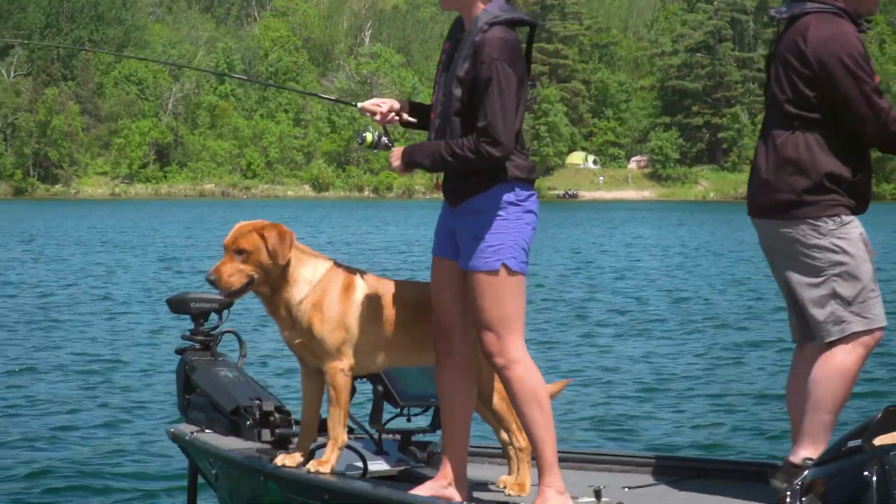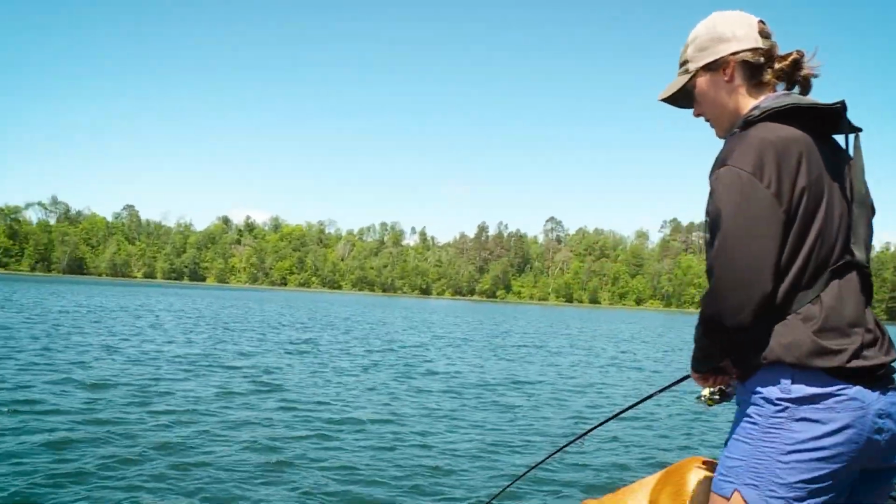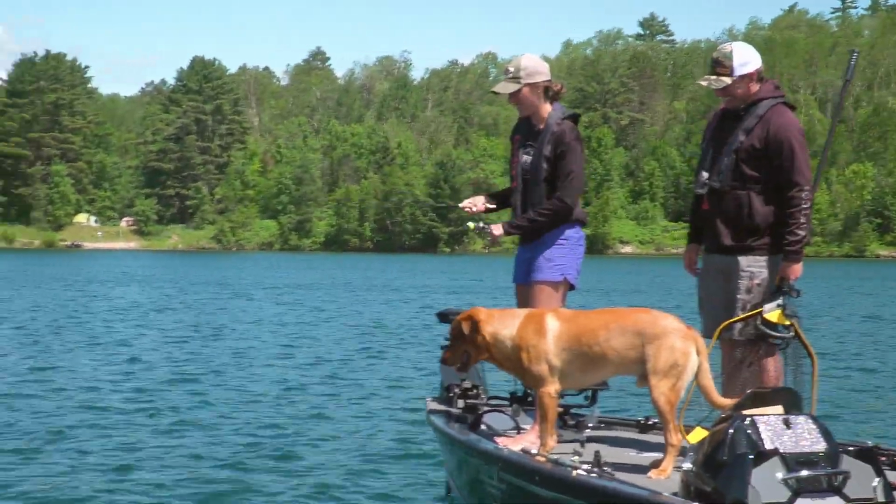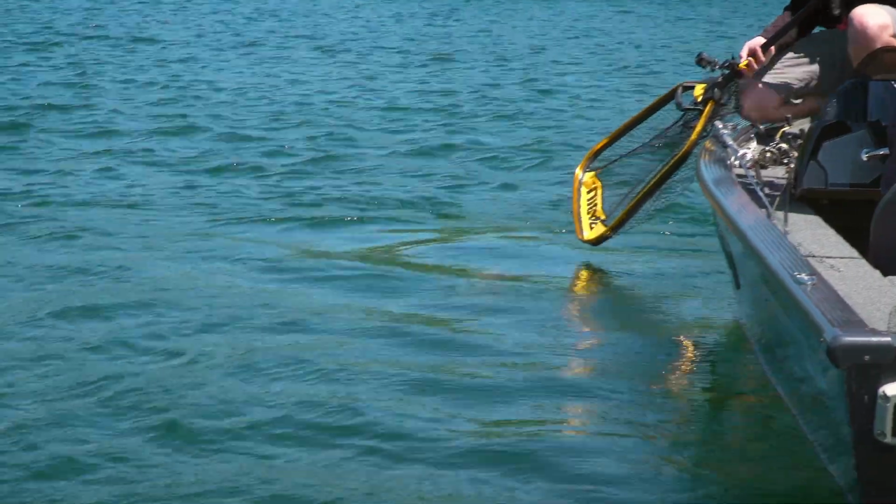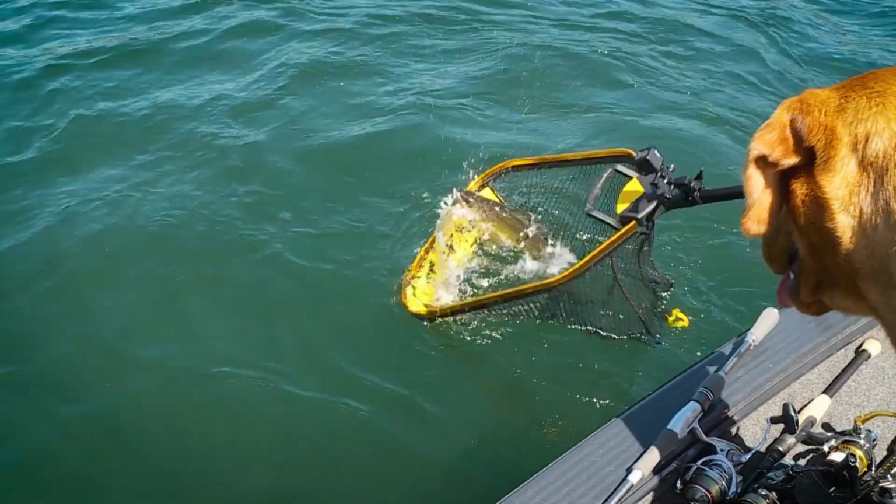What is it, Copper? Fighting hard. It is fighting hard. We want hard fighting fish. Can't make it easy. Well, that's a sporty one. We're gonna swim right into the net here. There you go.